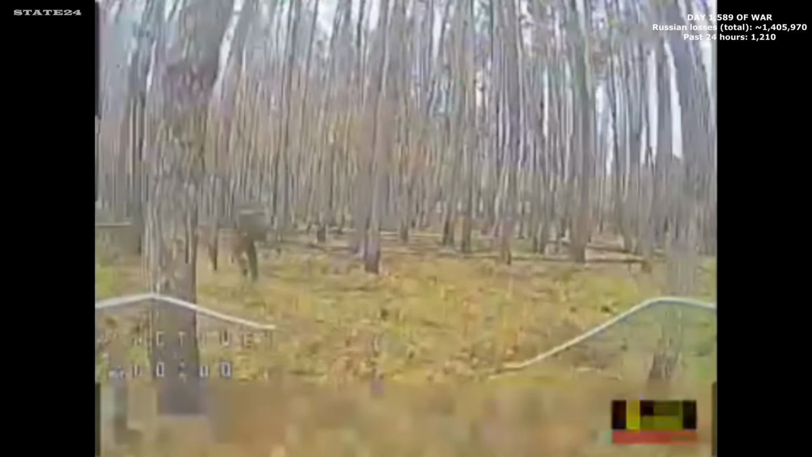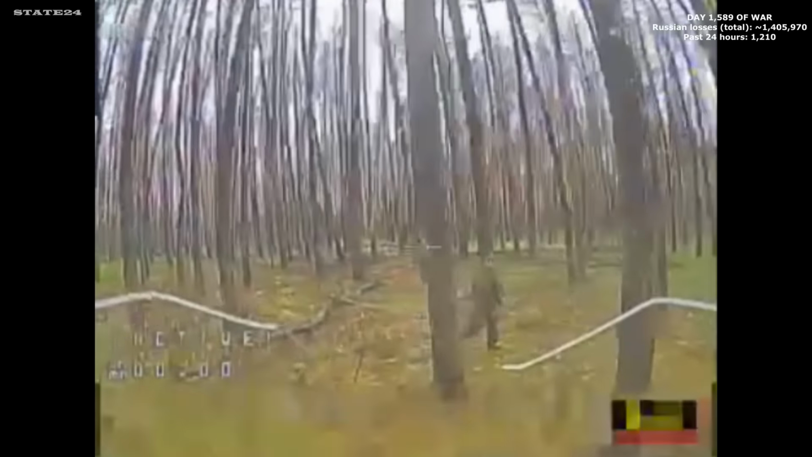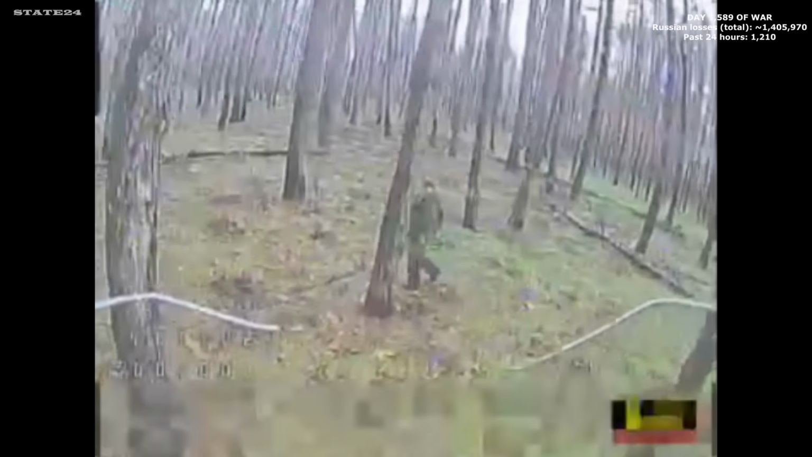Deep in the trees near Lyman, a chase begins. One soldier, one drone, and no clear way out. He weaves between trunks, using every tree as cover. It doesn't matter. The operator stays locked on, patient, relentless. Every attempt to break away fails. The trees he trusted give him nothing. In the end, he turns to fight, raises his weapon, fires back. It's the last thing he does.